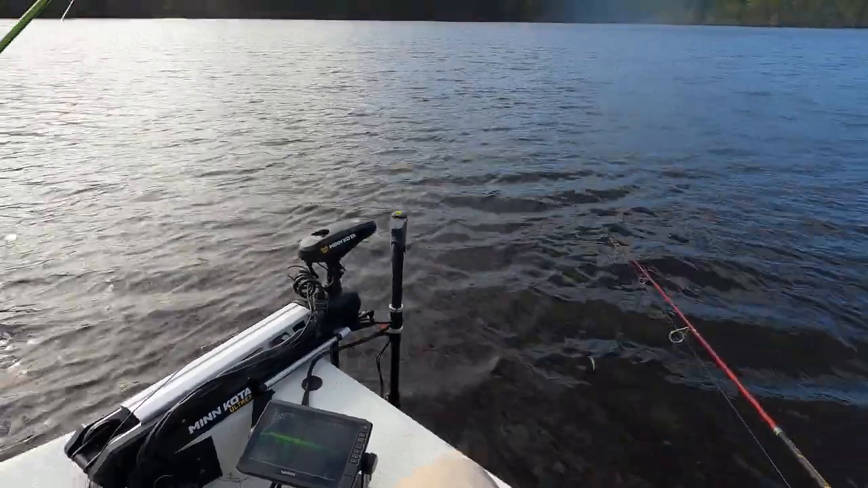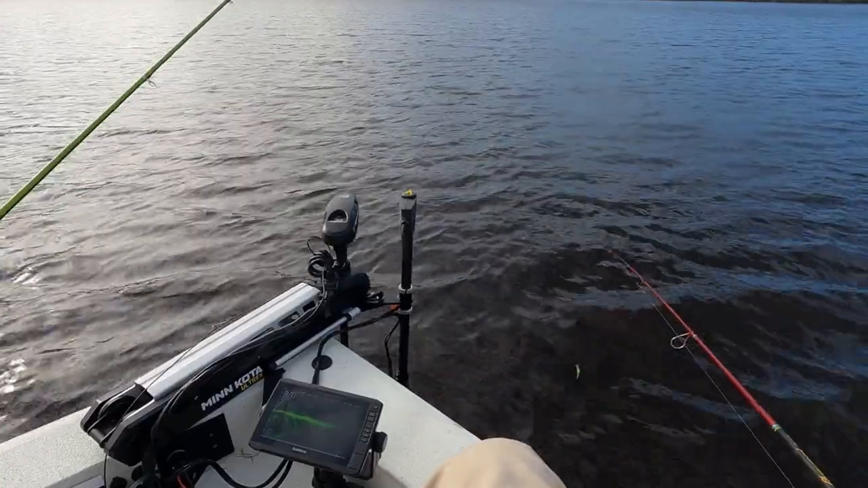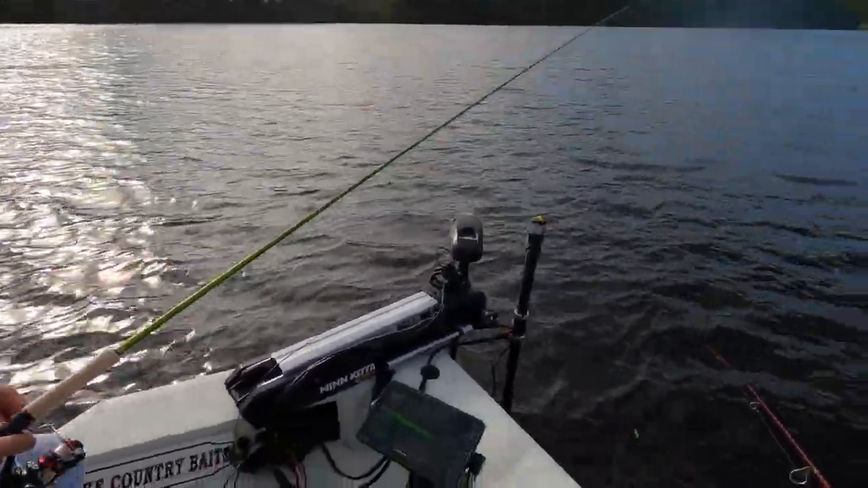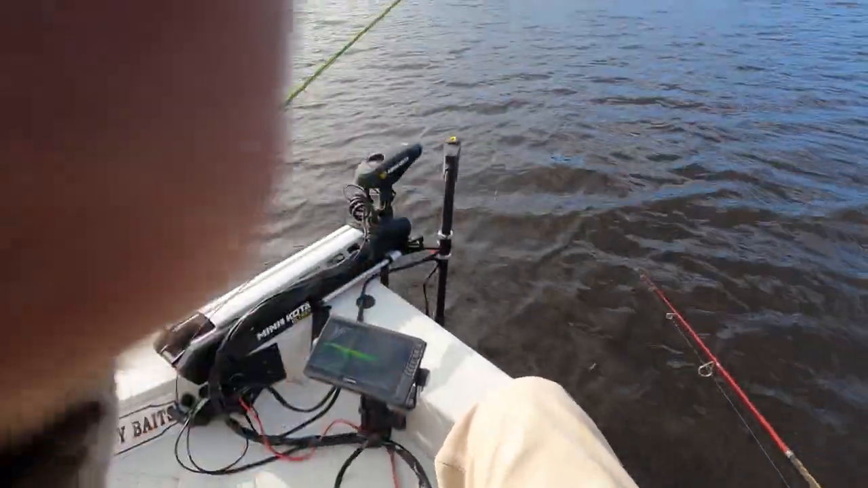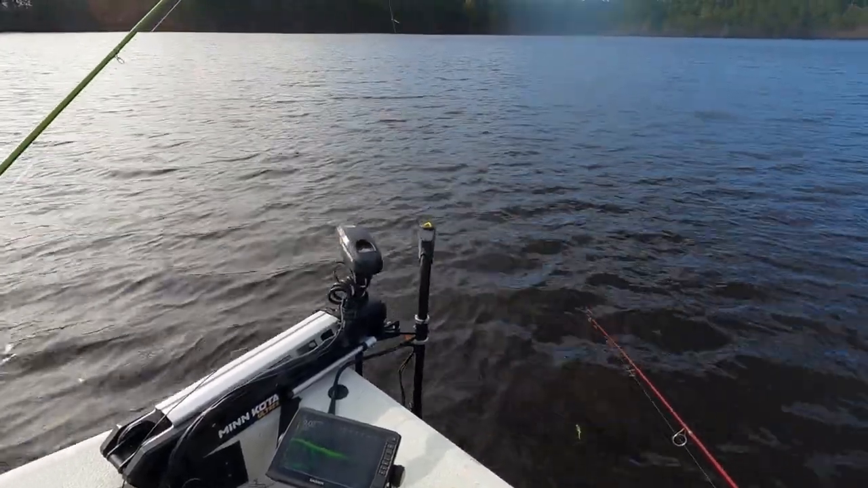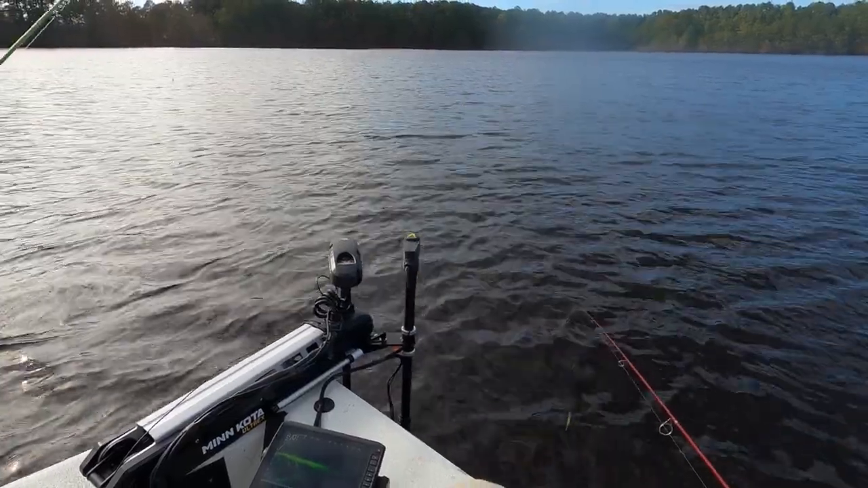Where'd that big group of fish go? Thought they were off to the right. There they are. Right out from them big pine trees right there. There's one right there at 10 foot. Yeah, but I want to cast in them big ones. We'll have one of them peel off. So I'm going to run them up to about 30 feet. Okay. Get a good mark on them.